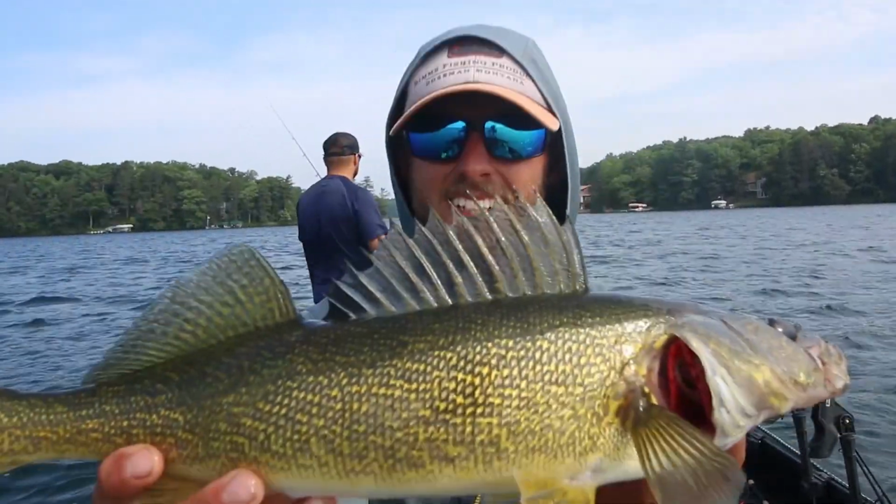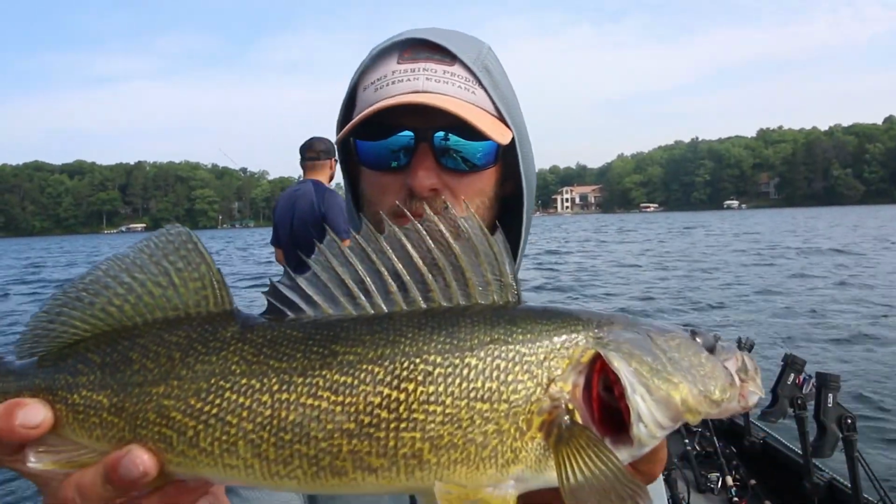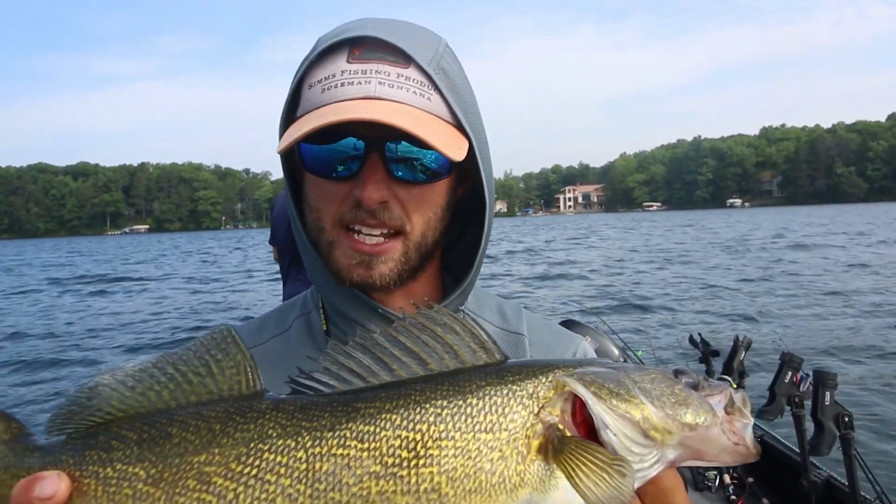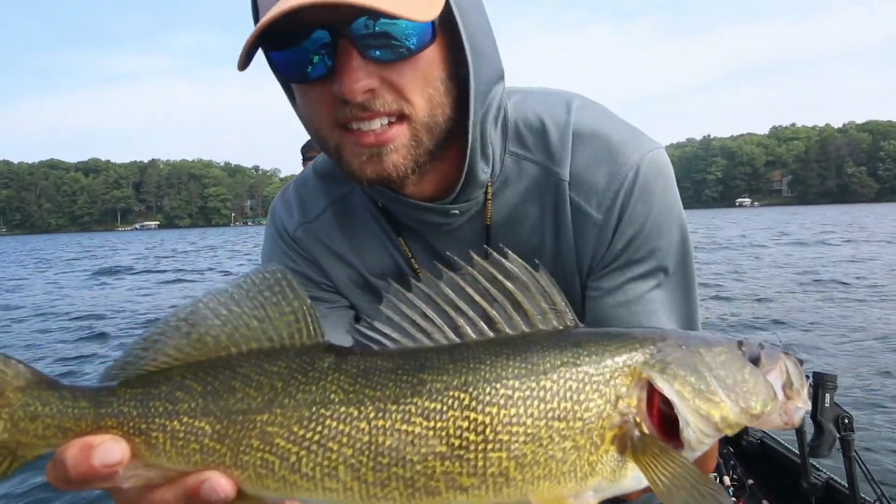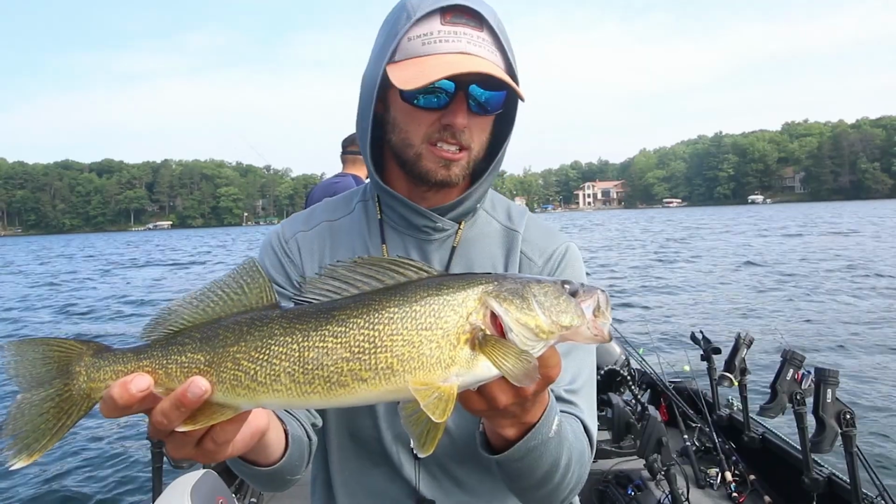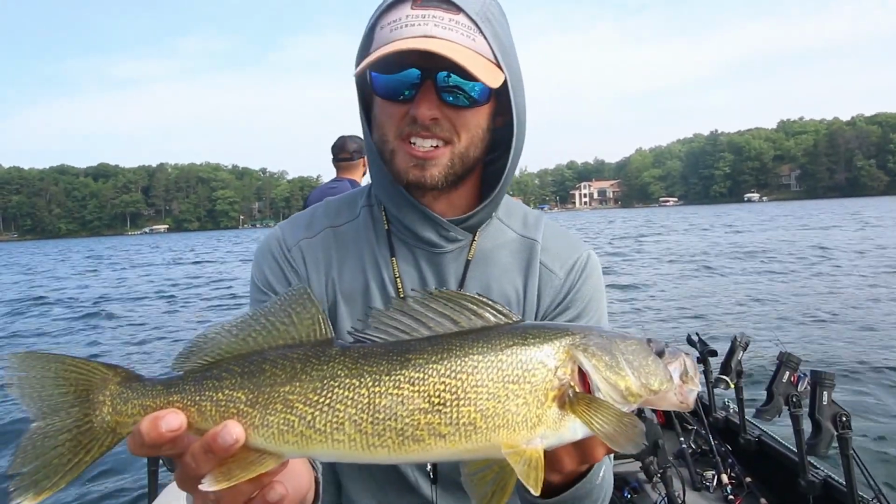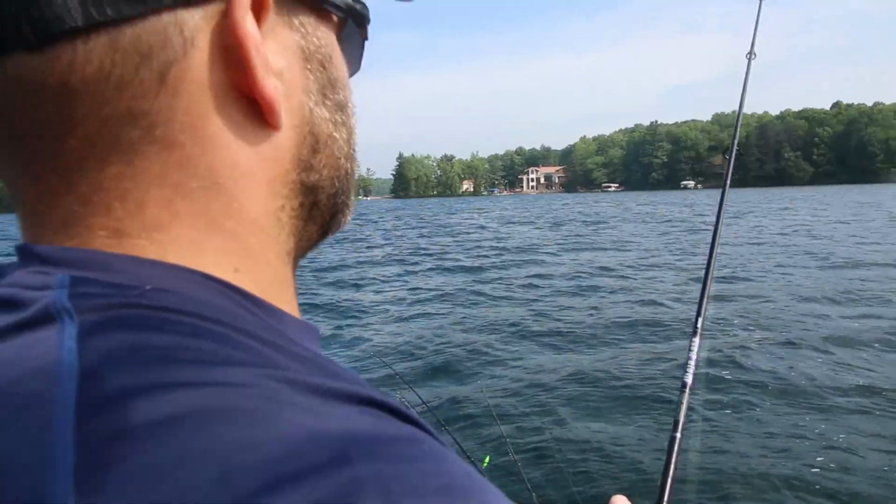There we go, guys. Another one about the same size, about a 19-inch walleye. Power slip bobber and side imaging. If you guys don't have a lot of confidence in side imaging, hopefully this video helped you out and showed you what some walleyes look like on side imaging and basically how you can approach fish on these shallow flats. We're gonna let that one go.